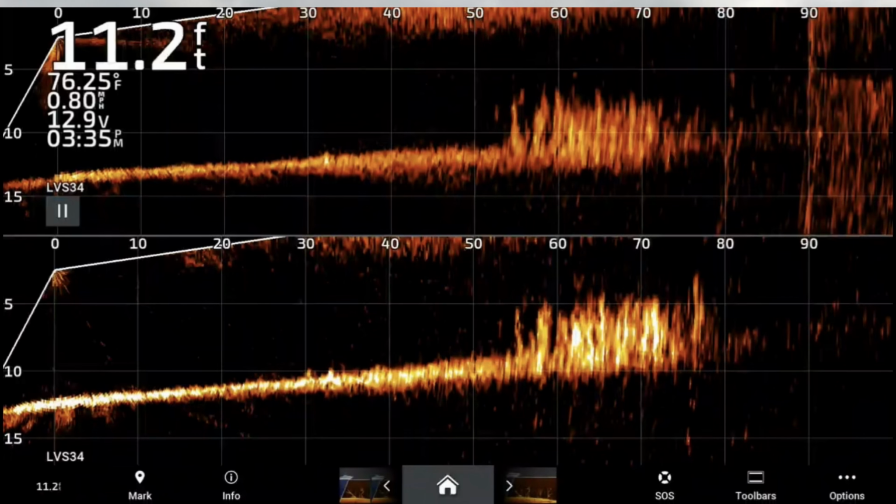So this last picture I thought was really cool. The bottom is with a visualizer, the top is without a visualizer. And as you can see, this is a crappie stake bed out there. It starts at like 55 feet and ends at like 80 feet.